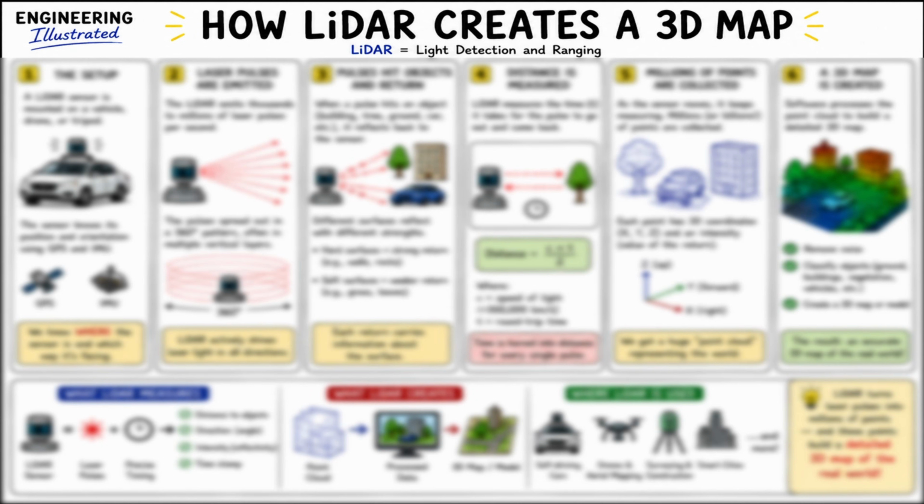Ever wondered how self-driving cars, drones, and surveyors can create detailed 3D maps of the world and their surroundings? The technology responsible for that is called LiDAR, which we will discuss in this video.